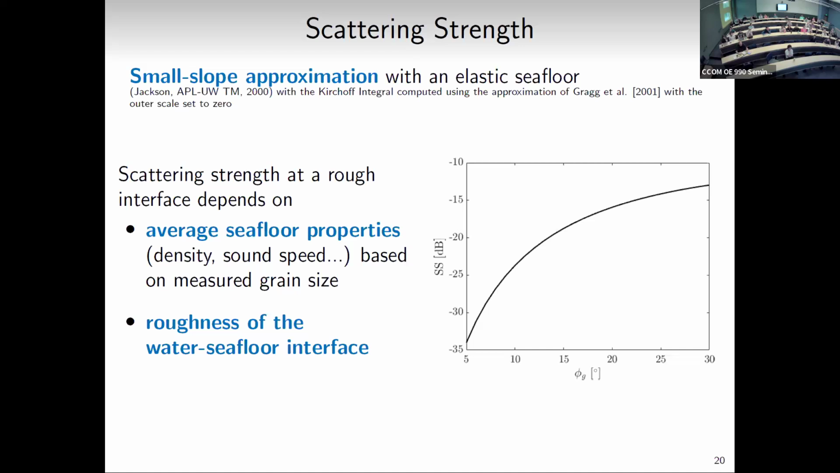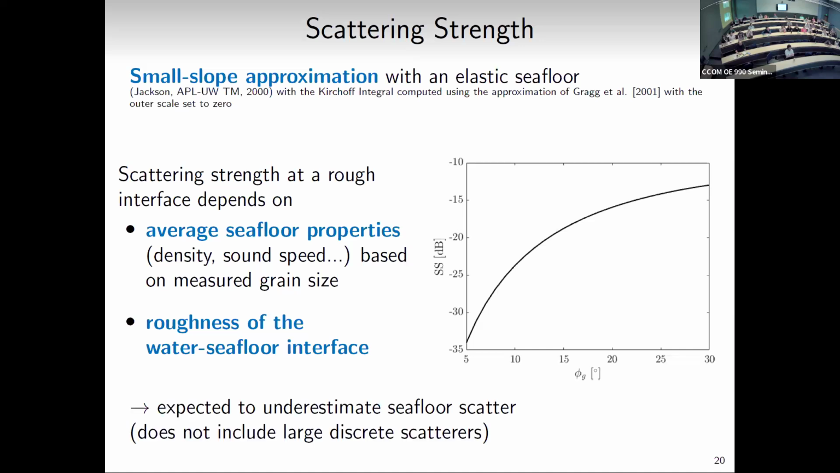But the other thing this model depends on is the roughness of the sediment-water interface. When I'm talking about roughness here, I'm not talking about the big, large bed forms, which change that local slope. Here, I'm talking about the much smaller scale roughness, at the scale of the acoustic wavelength, so what's actually affecting the sound scattering off that interface. And we can have an estimate of this. We can measure this because I have cameras and there are known algorithms to do this.